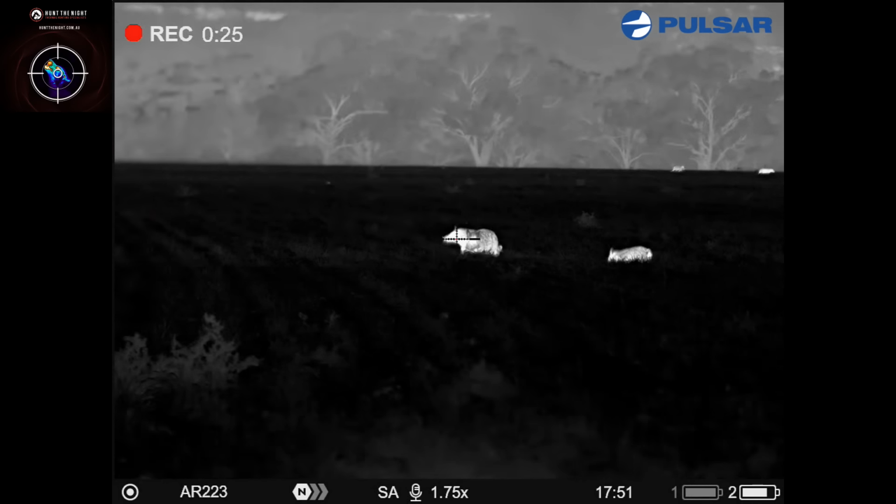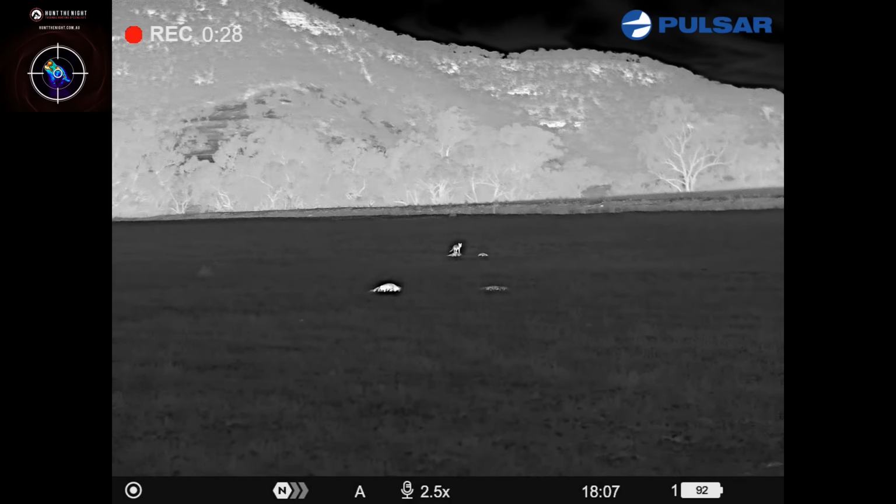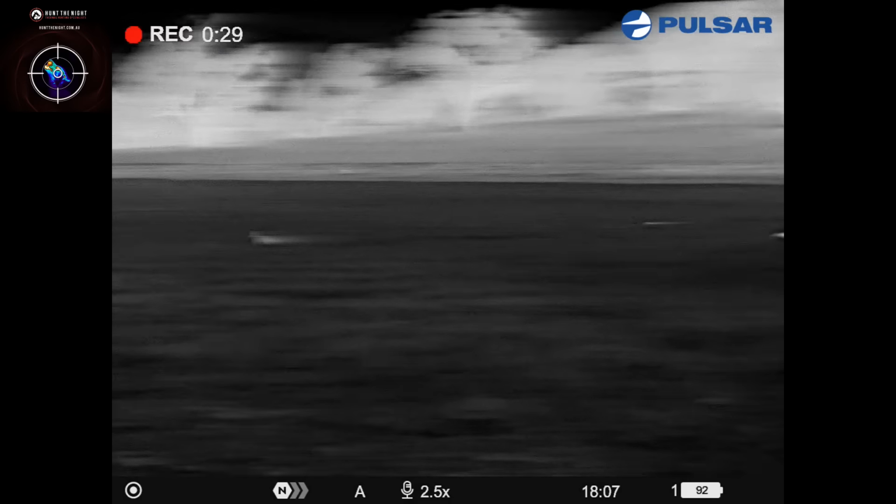Size 11 boot for scale as usual. Bullet up the back of the ear hole. That'll do it every single time. Not a bad pig actually. Fox on that carcass. Another fox there.